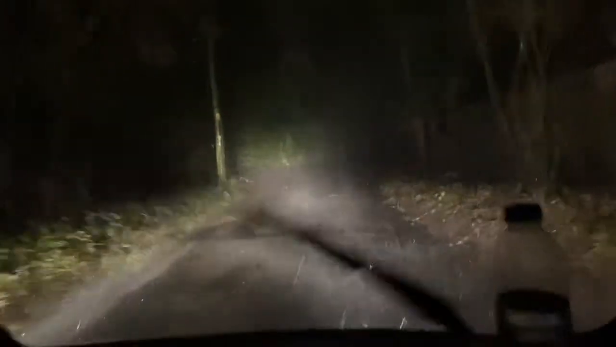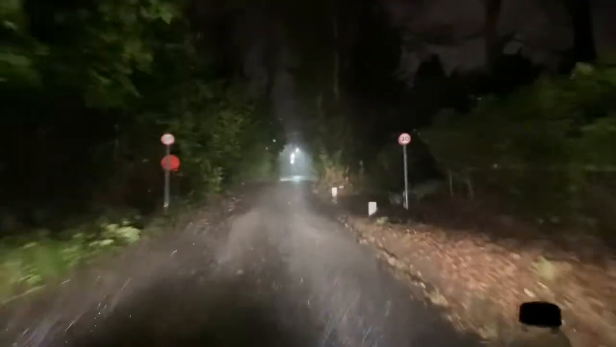God. I'm literally crawling between 5 and 10 miles an hour. But I'm seeing lampposts, baby! I'm seeing a lamppost! I've never been so happy in my life! Okay.